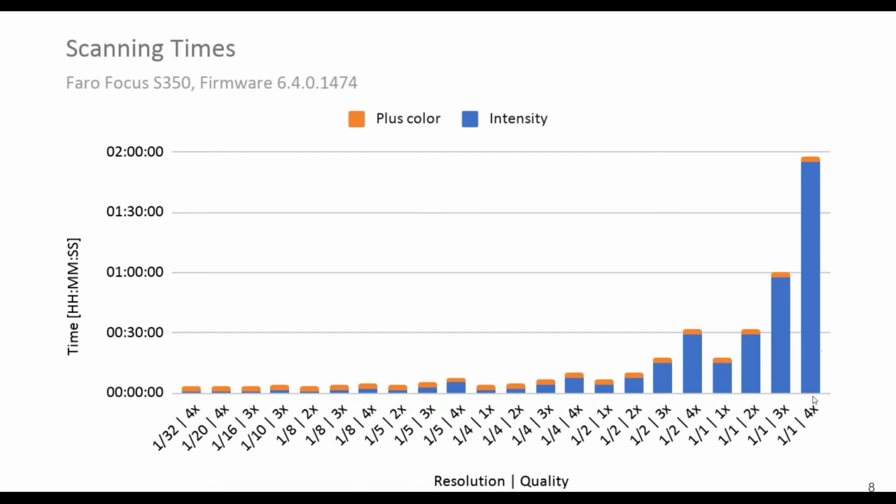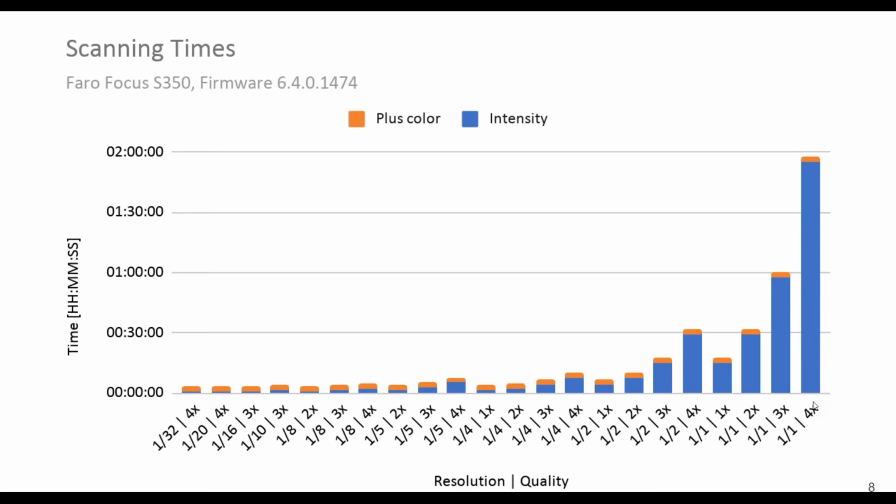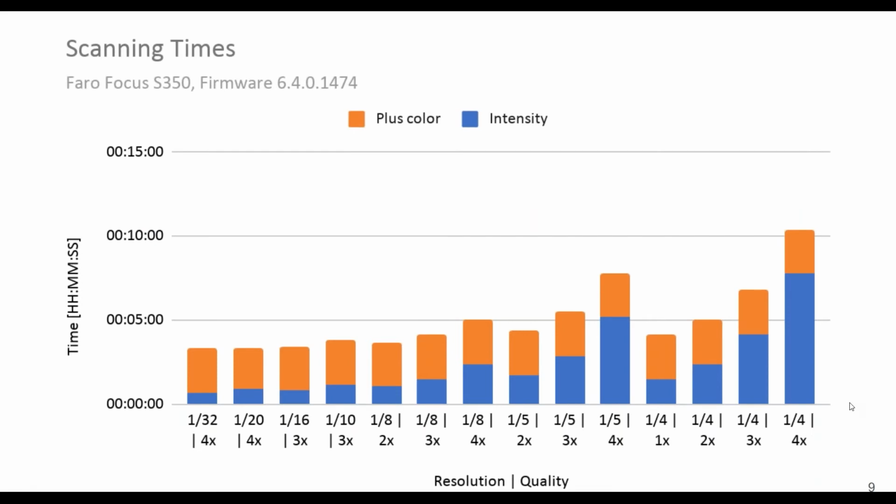As you can see, the scanning times for full resolution and high quality are getting very big, and there are not many people who need to scan with full resolution or with a half resolution of the scanner. So we have the same graphic again, but we have stripped that down so you can see the differences in time a lot better, because here we are only talking about minutes of a single scan.